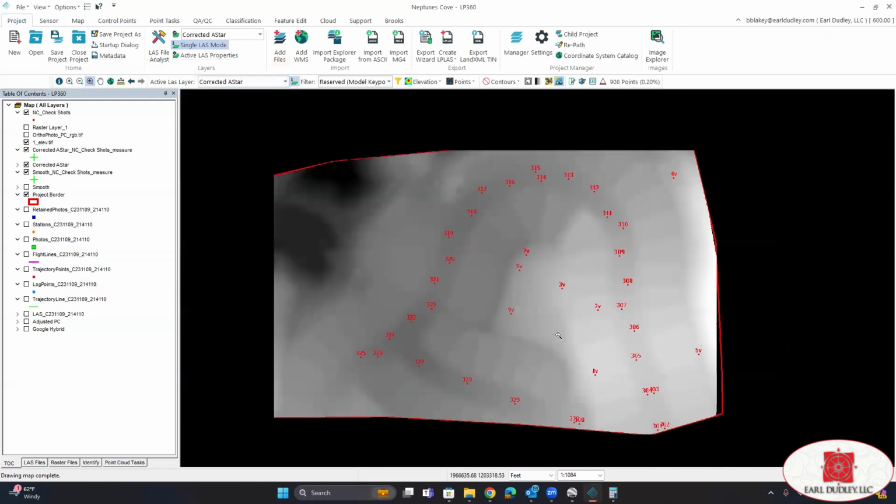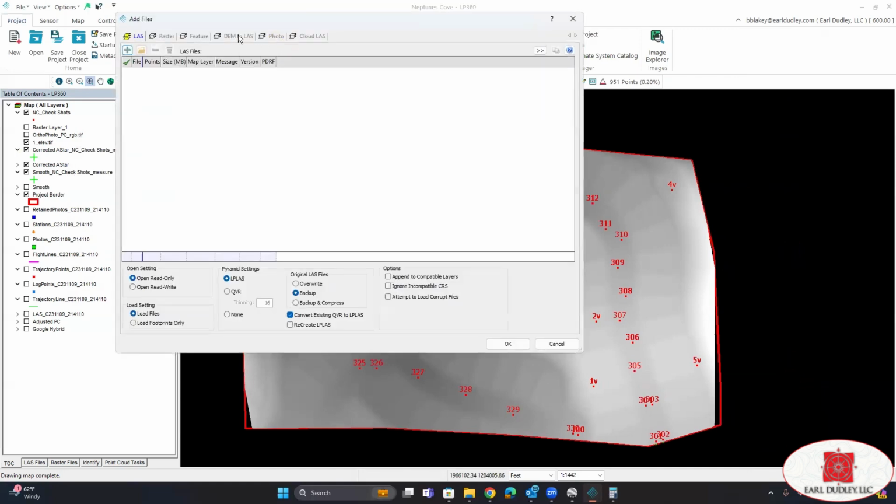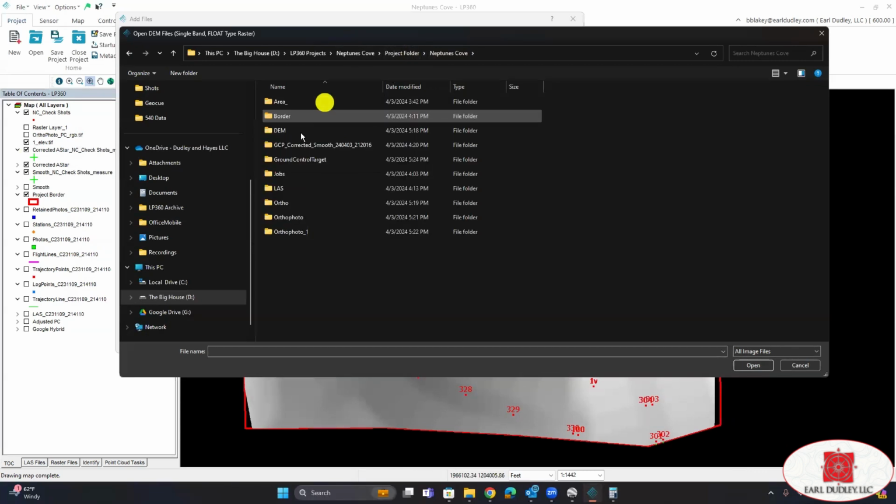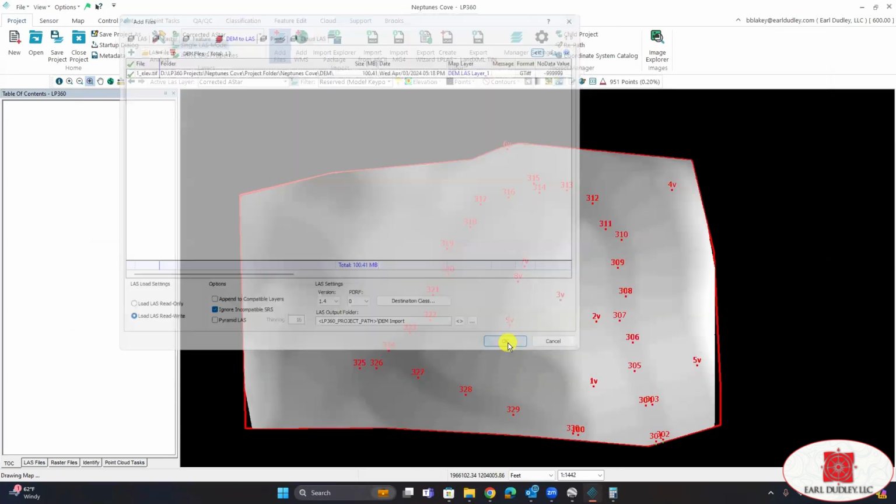Our DEM, we are going to export this as a last layer. So we are going to go to Add Files. This time we're going to select DEM to last. And then go find our DEM right here. And click OK.